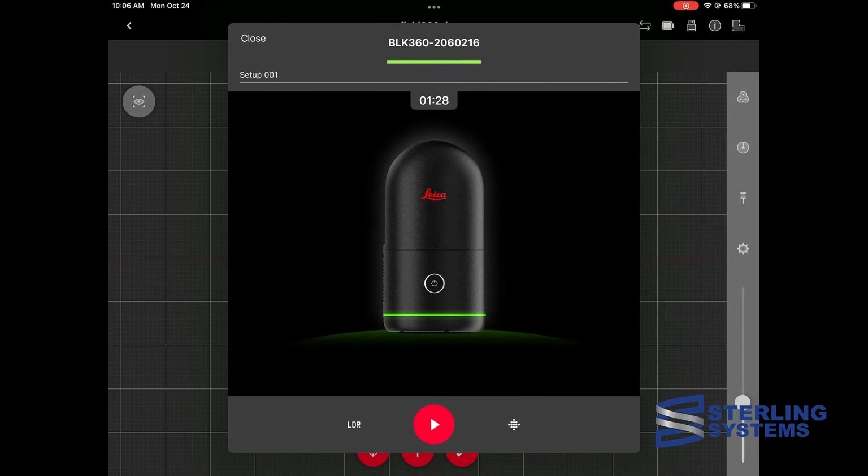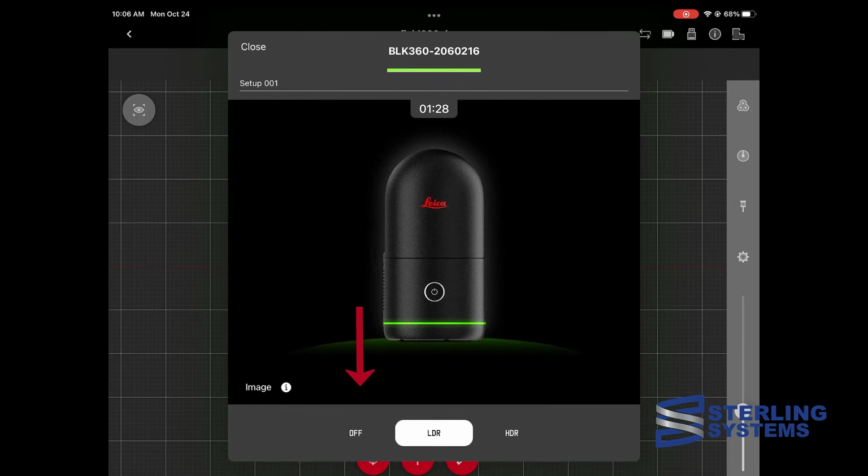This will bring up the main scanning menu that has 3 different options: the photograph, the actual starting of the scan, and then the level of detail of the scan. Select where it says LDR, that'll get us into the photograph menu. We can either turn photographs off, low density photos, or high dynamic range photos, your choice. HDR will take quite a bit more space. For the speed of demonstration here, we'll leave the LDR on and then exit out of the menu.